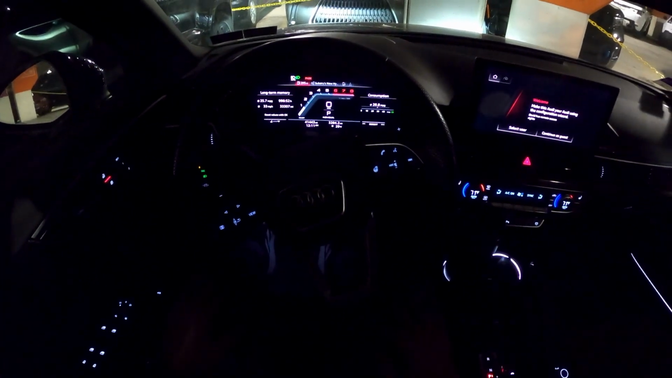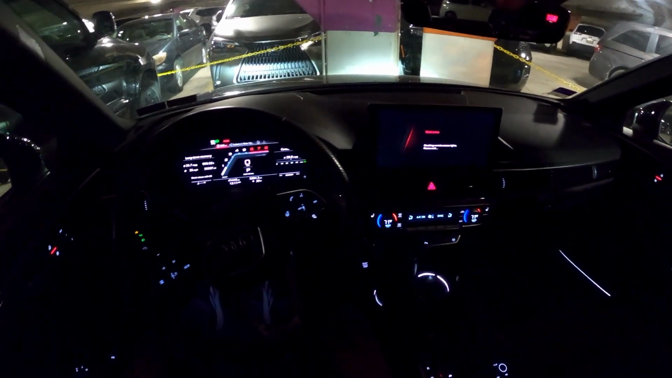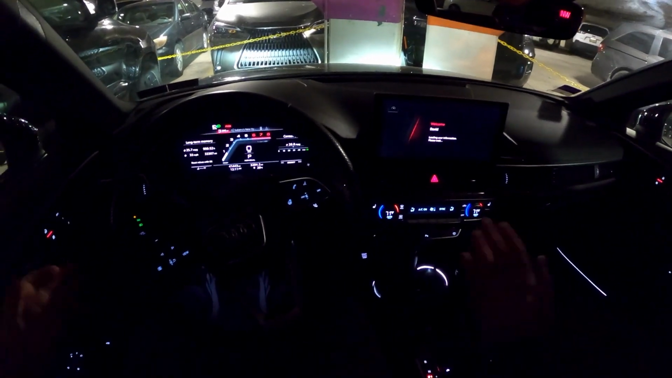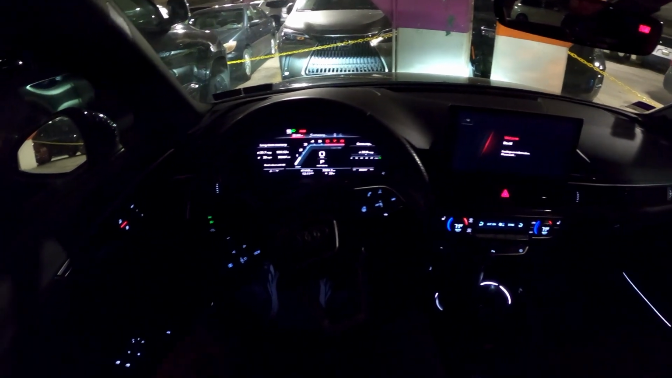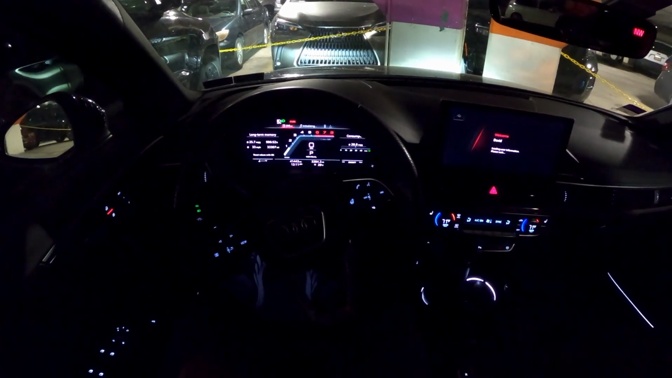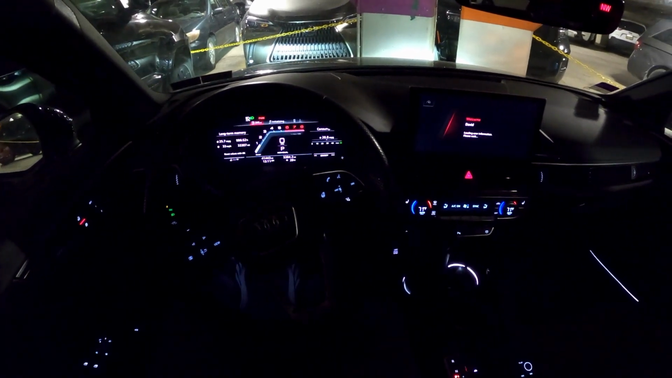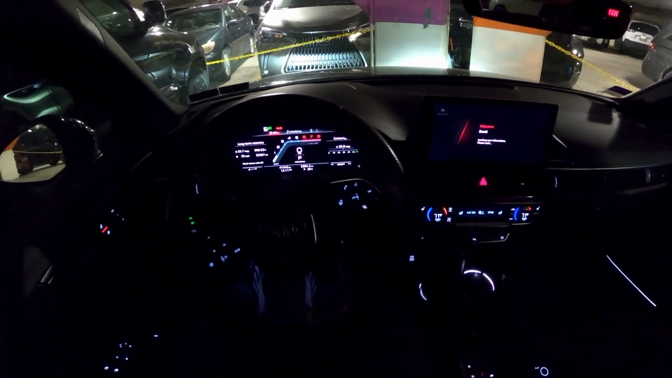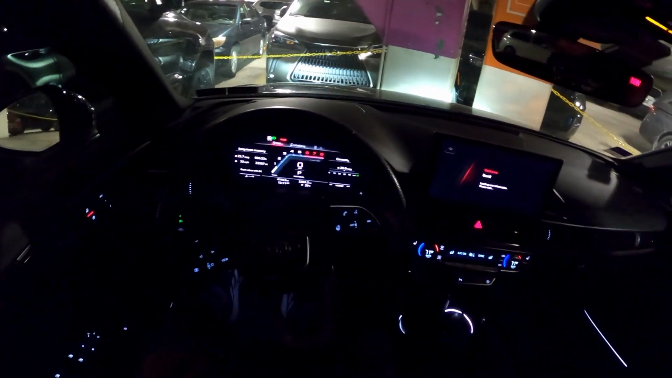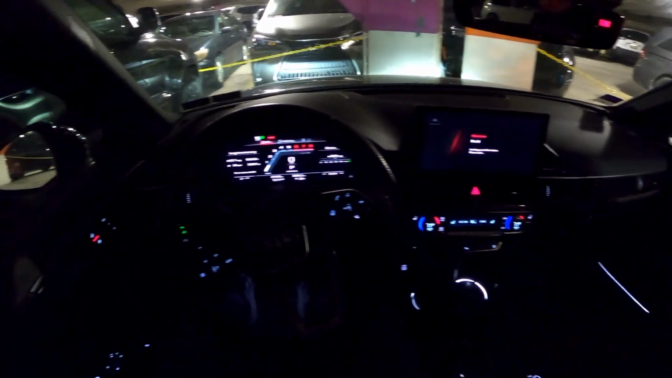It's currently 12:11 a.m. and I'm on the way home from a week-long business trip. Thought I'd give you some late night driving impressions and a nice cold start from my Audi S4, and take a little bit of a backseat drive approach, let you enjoy the exhaust, the touch points, the ergonomics of this car as I head home.